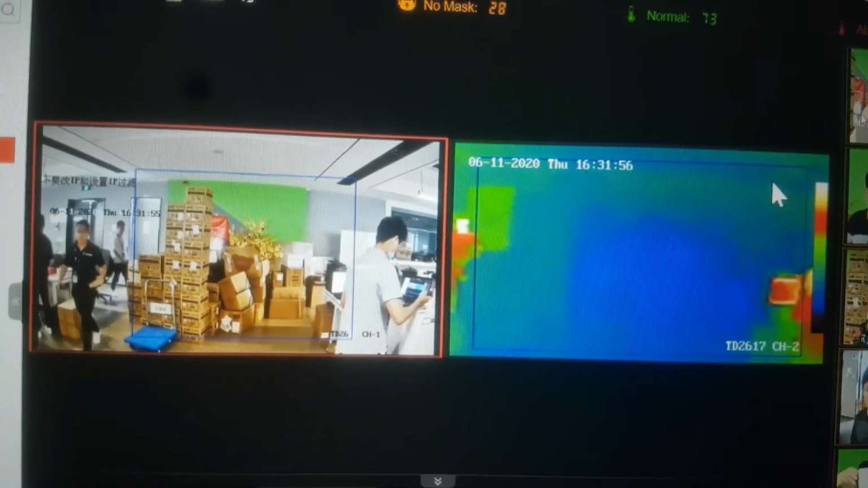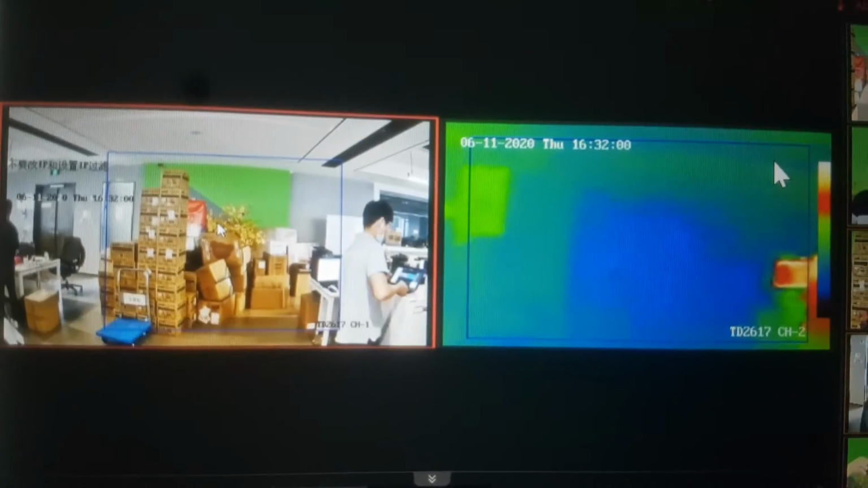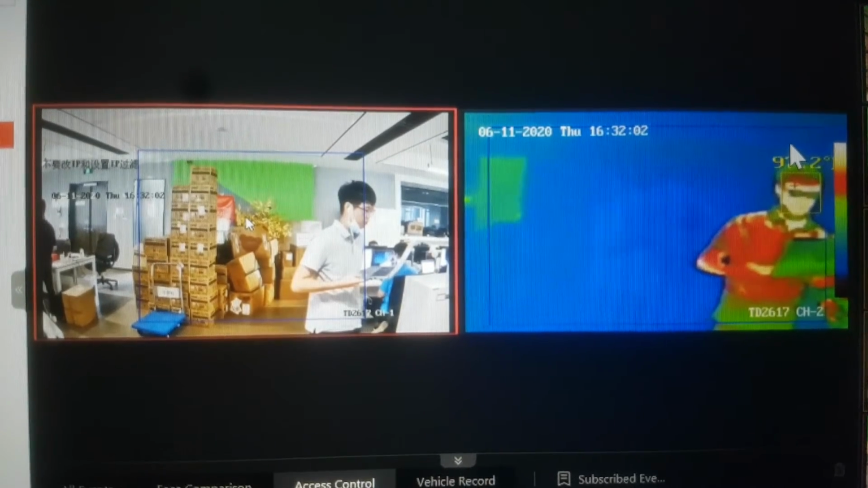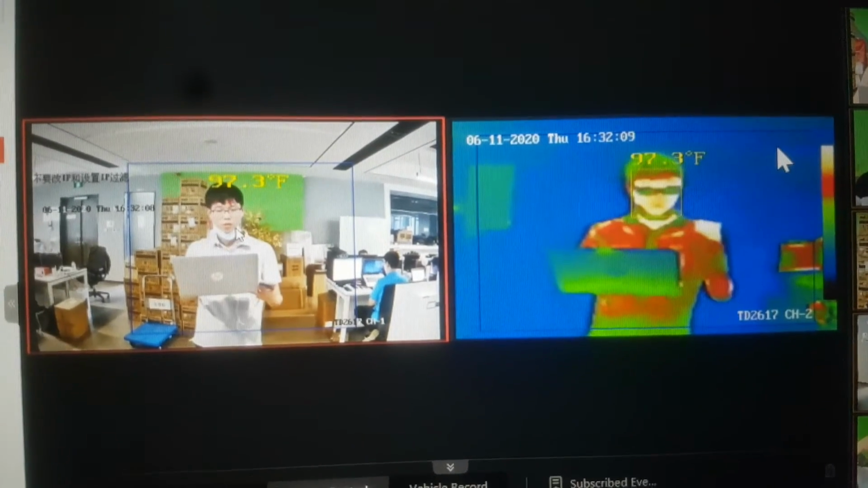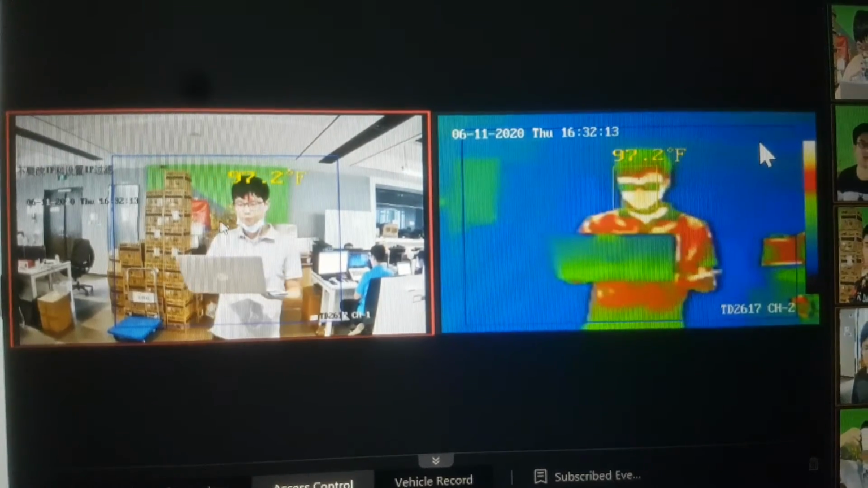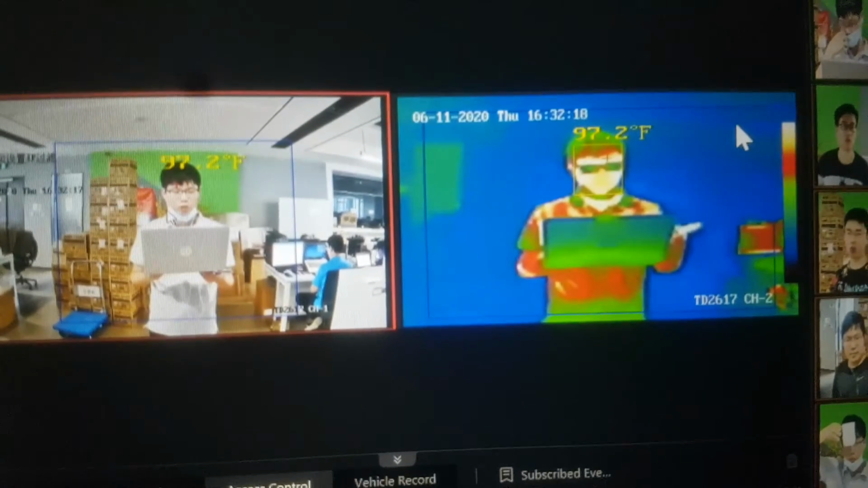Okay, so you can see this camera has two channels. One is the optical channel, another is the thermal channel. In fact, our thermal channel is only for temperature screening. When I stand in front of the camera, you can see the temperature value in the live view. The value is yellow because I didn't wear the mask.